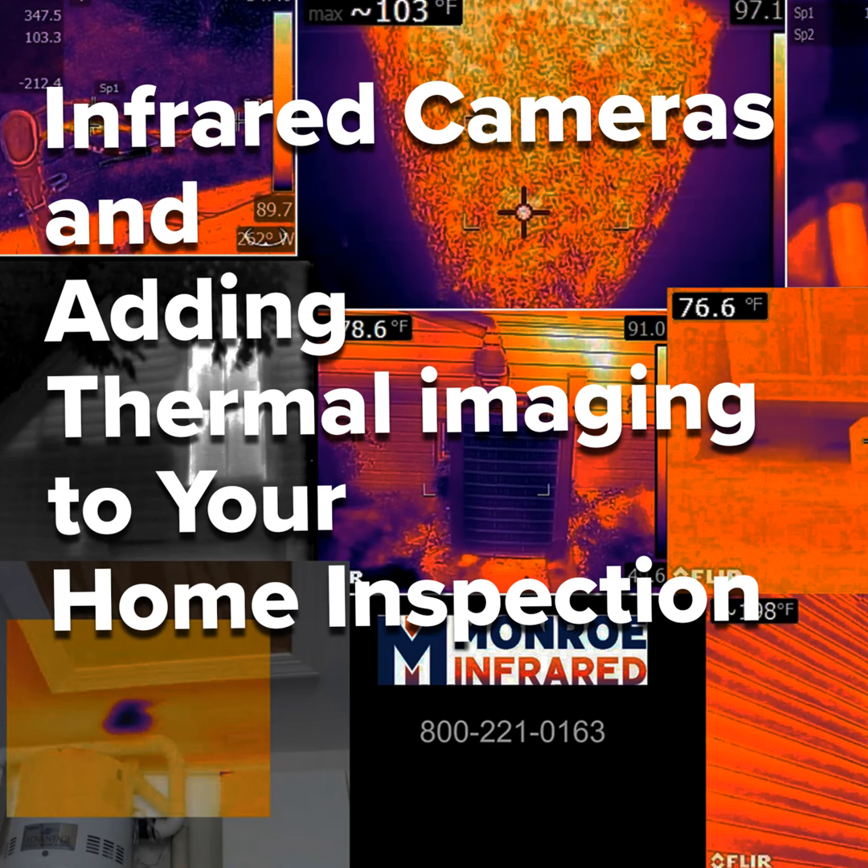Now, there are a big variety of cameras, and they've come a long way. The C2 and the C3 were good, but they were entry level, and they were replaced, I think it's 2 years or 3 years last month, by the C5. The C5 is a step up in resolution.